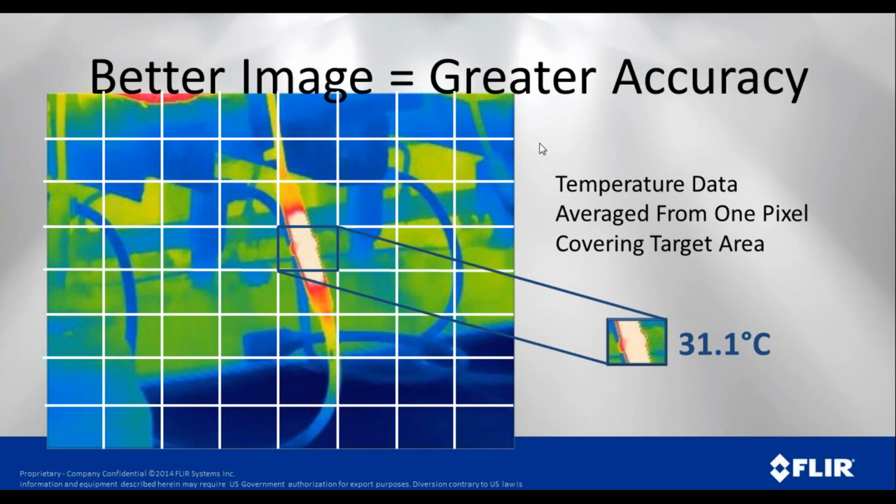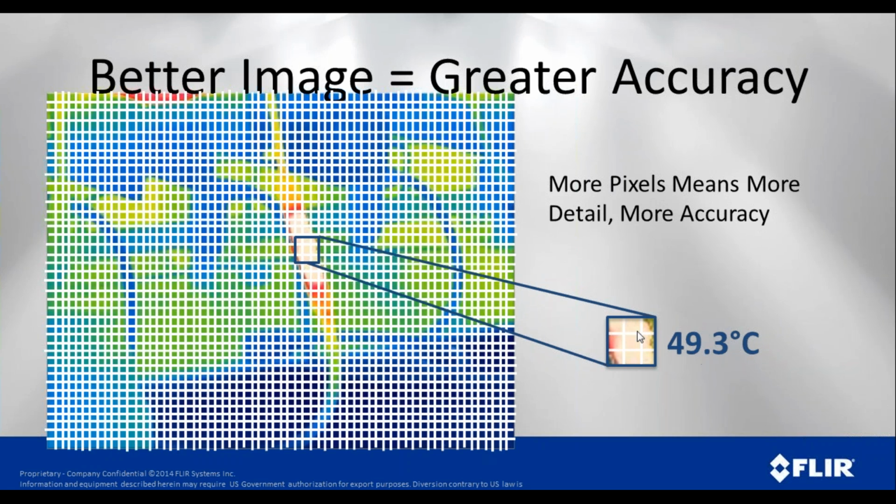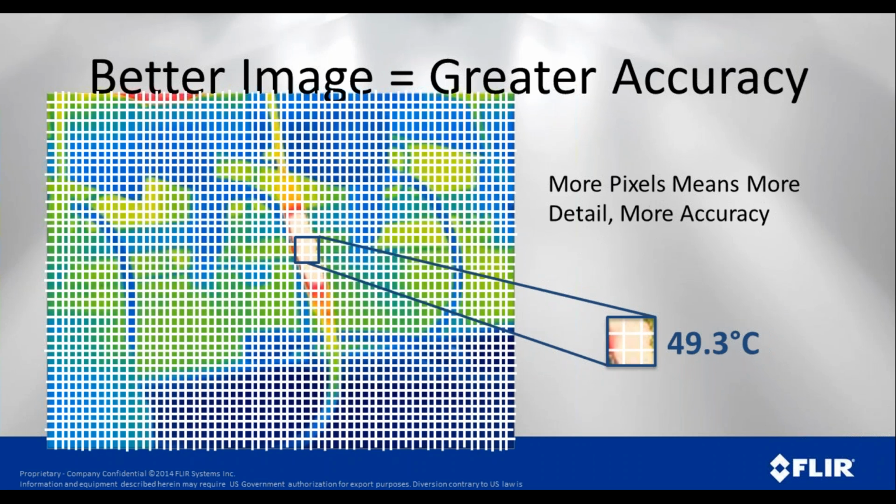Now, if we were to take a higher resolution camera, where we would have more pixels, as you can see, in each pixel, and the pixels are the ones outlined in white, we're getting a more accurate reading because more of that pixel is filled up with the thing that's actually hot, and we're getting 40.8 C. But if we go even higher resolution, now you can see that we're getting the most accurate reading, and that is where we get 49.3 C. So depending on the camera and the resolution of the camera, we can get 3 different readings. We could get 31.1, 40.8, and 49.3.